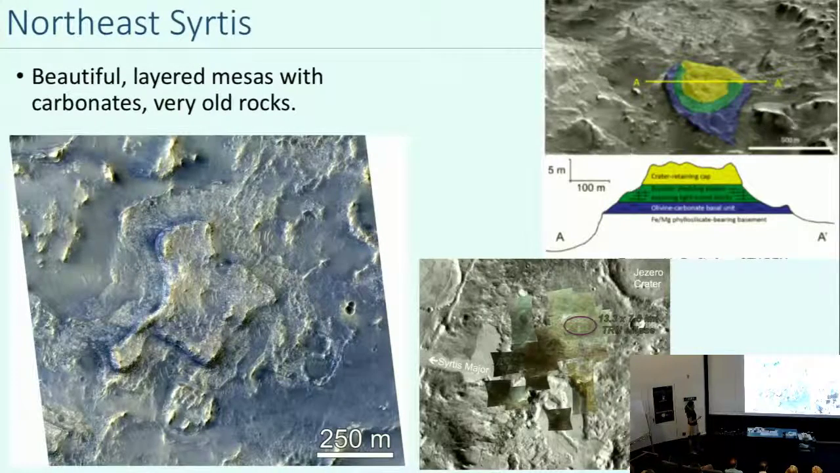So Northeast Syrtis is this beautiful, almost Monument Valley-like set of mesas, except not that big, really. Here's a diagram of one of the mesas. So this is 5 meters by 100 meters. And so the ability to even land amid all this terrain is being made possible by the fact that JPL has developed a new landing system, which will be more precise. So it's sort of this incredible terrain, and what we would want to do here is sample these olivine carbonates.